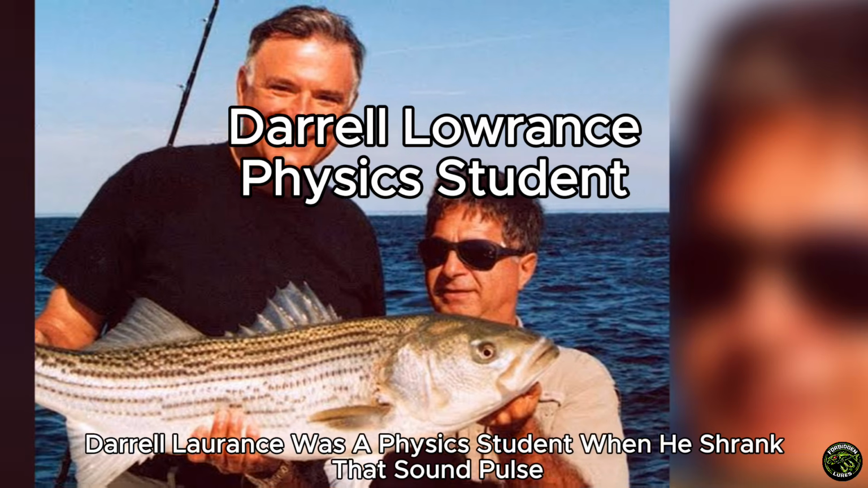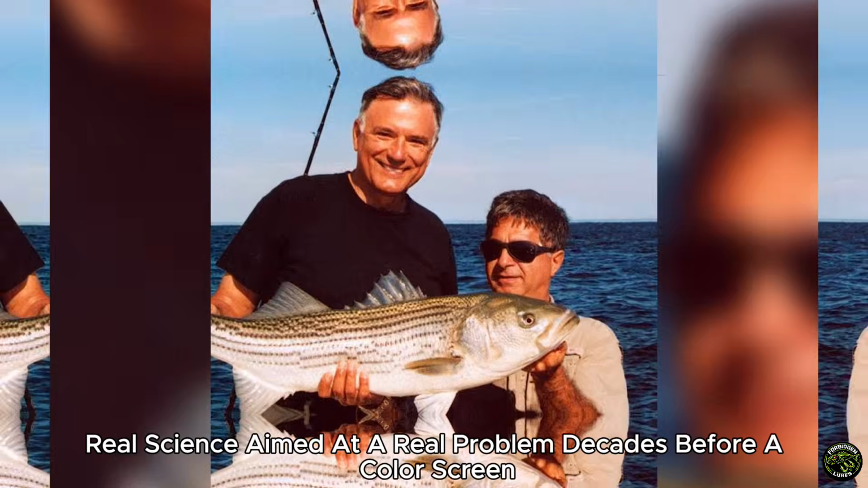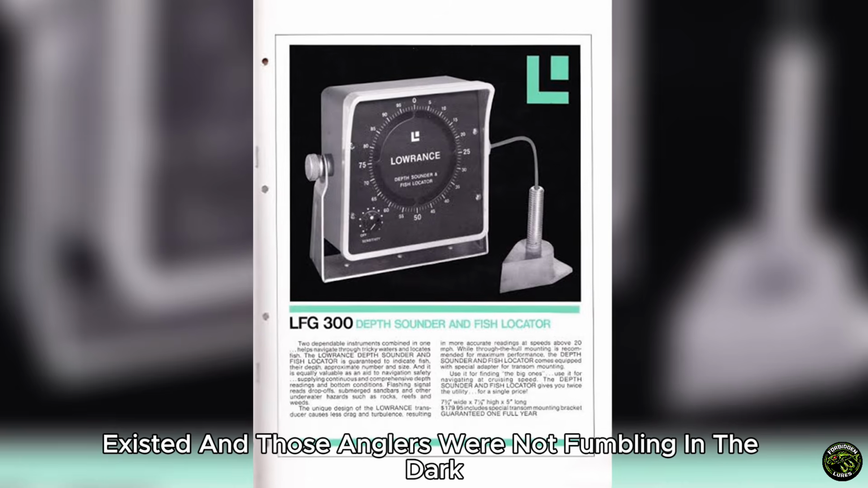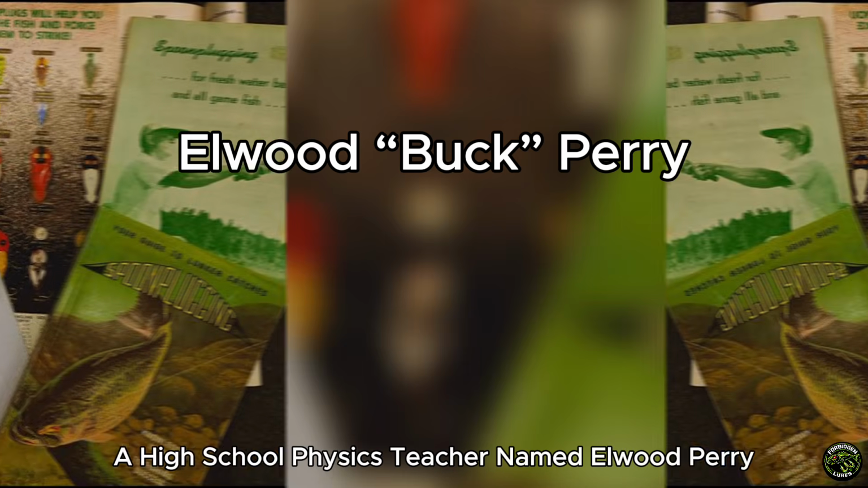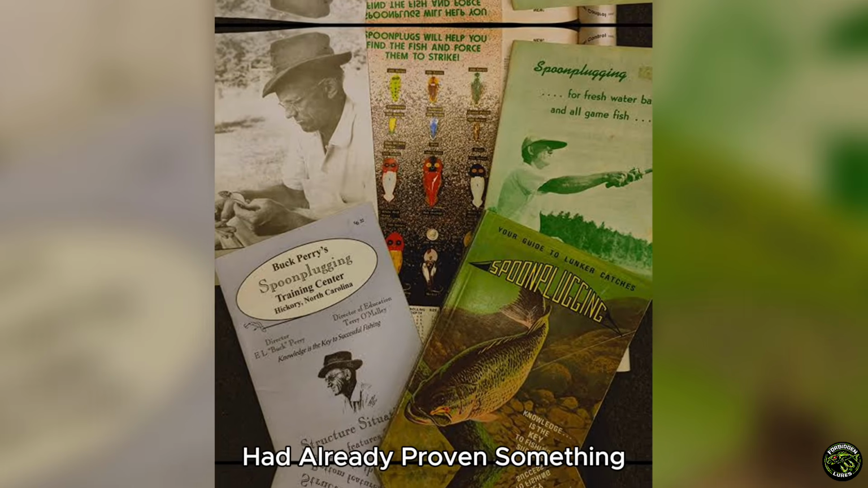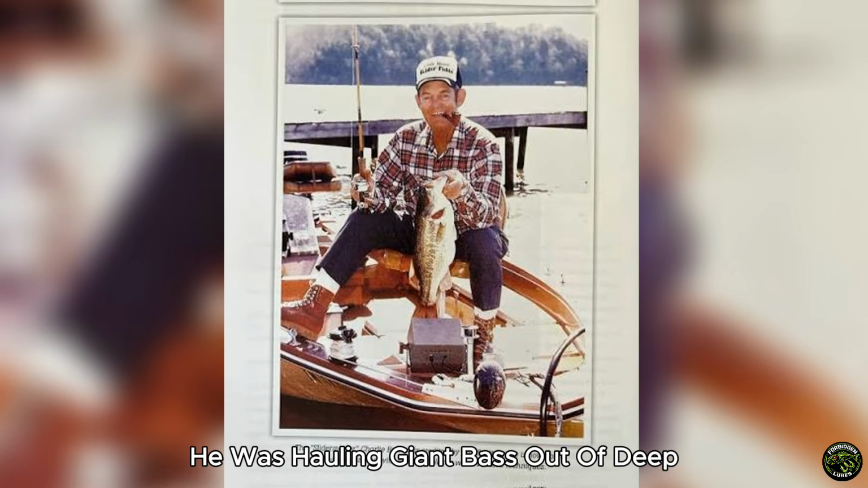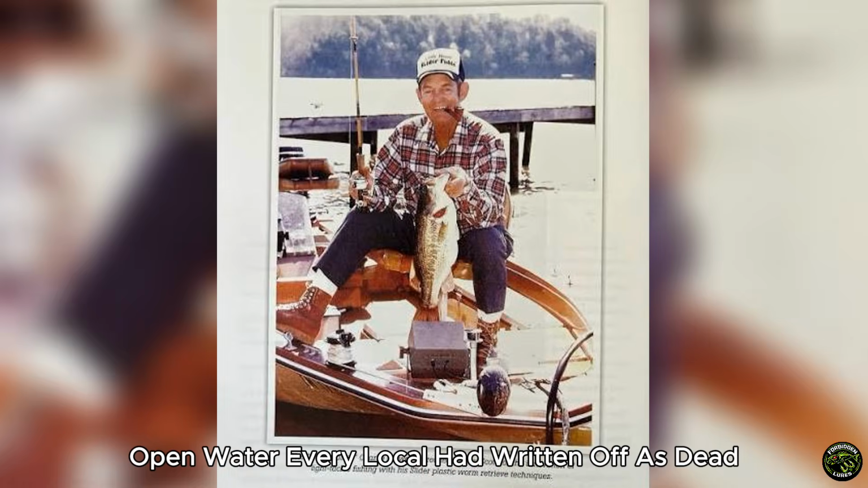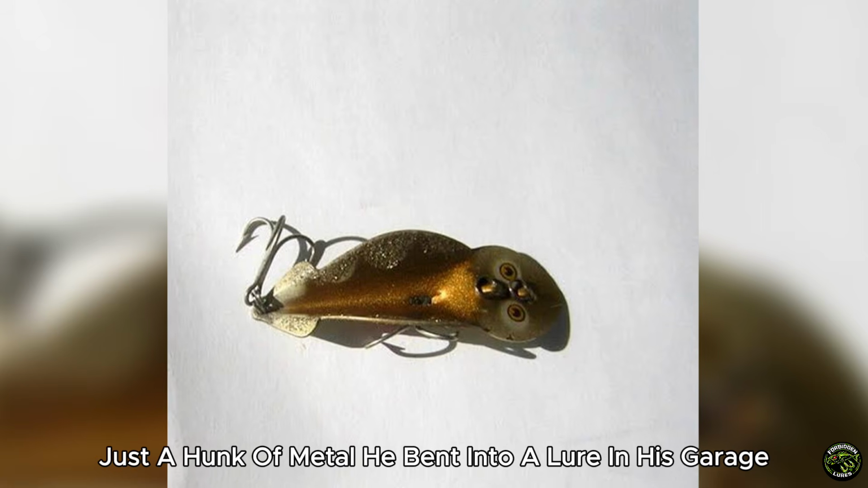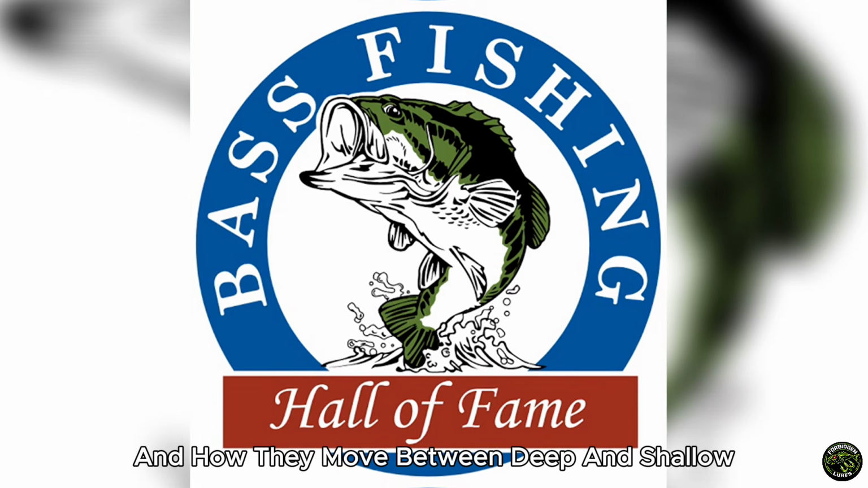Daryl Lowrance was a physics student when he shrank that sound pulse small enough to tell a fish from the bottom. Real science, aimed at a real problem, decades before a color screen existed. And those anglers were not fumbling in the dark. Down in North Carolina, a high school physics teacher named Elwood Perry, the man the sport remembers as Buck Perry, had already proven something that still makes the industry uncomfortable. He was hauling giant bass out of deep open water every local had written off as dead empty lake, and he was doing it with no electronics at all, just a hunk of metal he bent into a lure in his garage, and a mind that understood where fish live and how they move between deep and shallow.